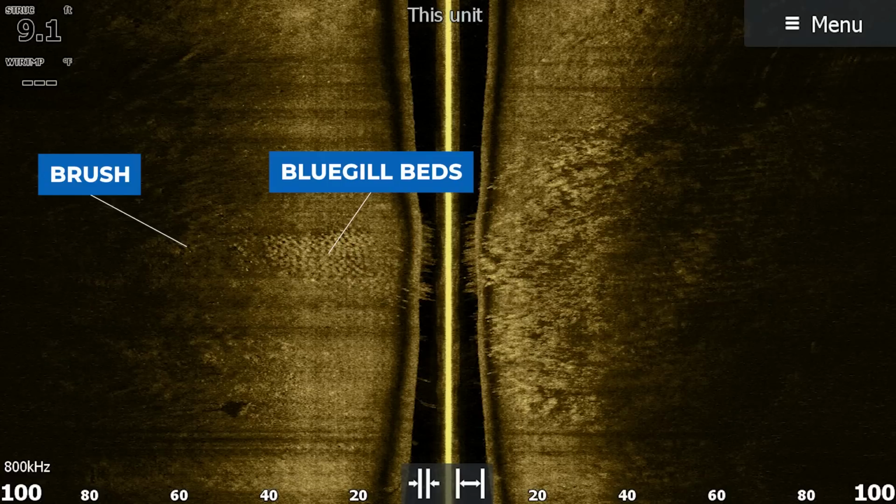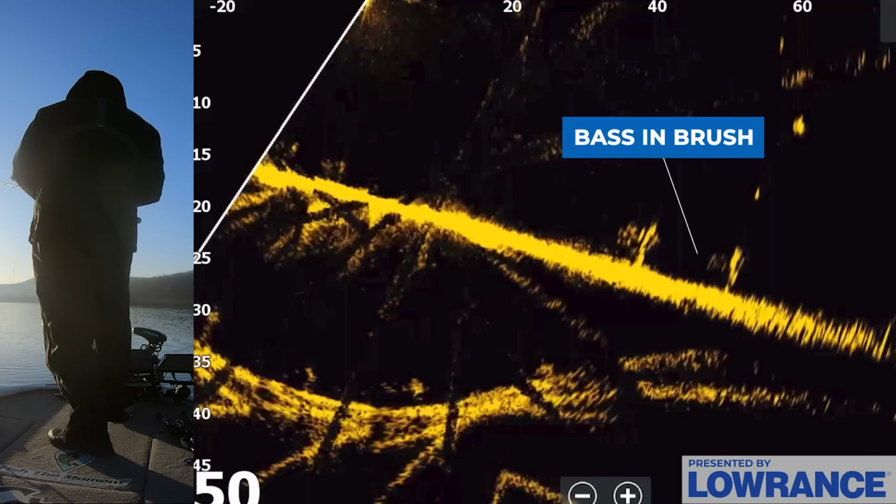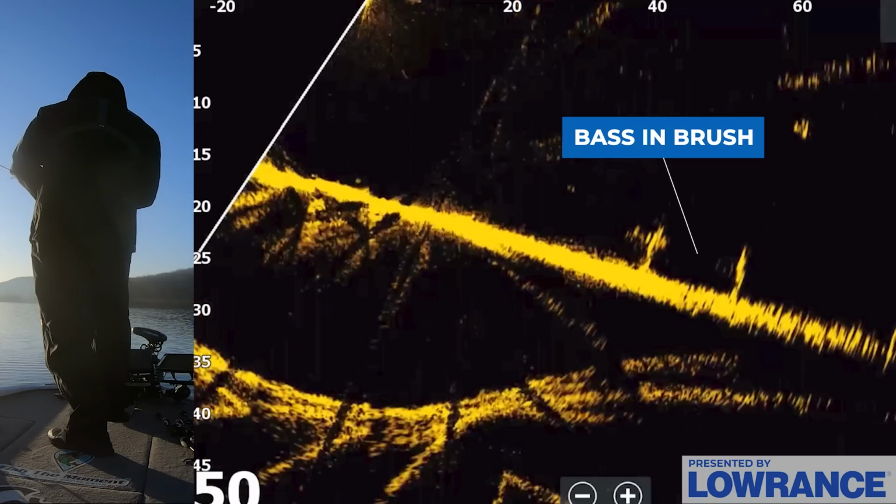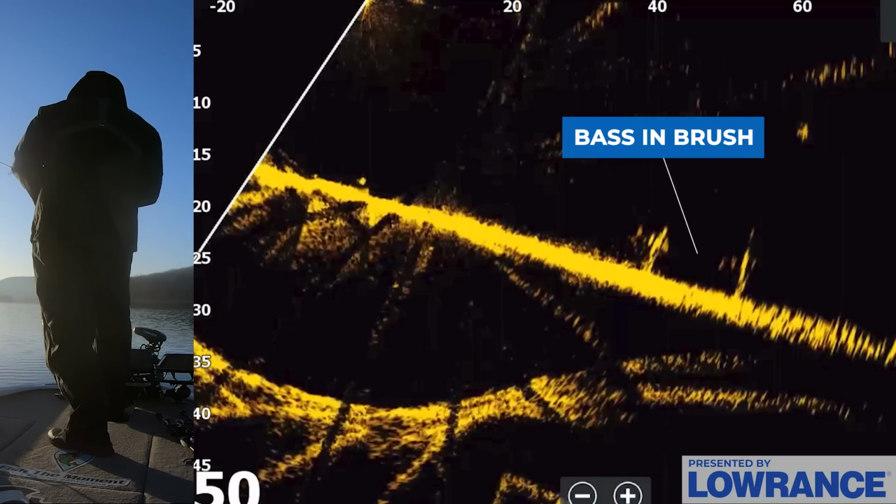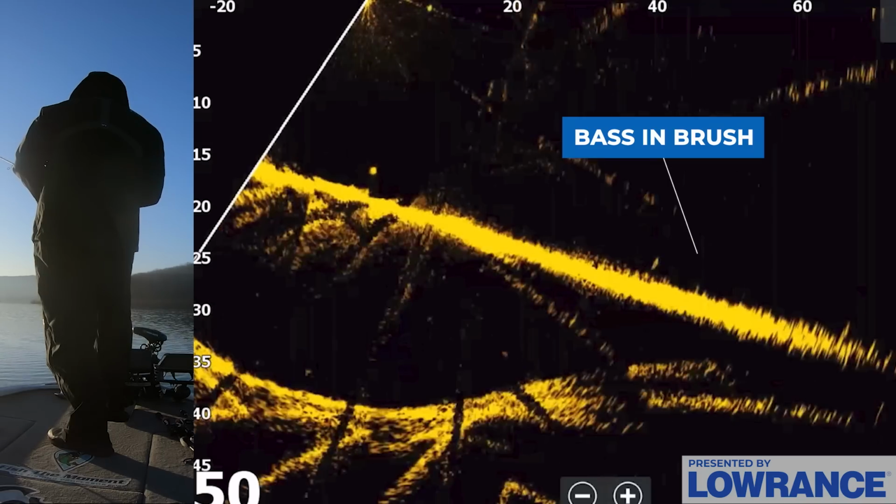And even if you can't see specifically dots or arches in the brush piles because maybe there aren't that many fish there, I would still fish these brush piles just because you have that forage so close by. Now that I've explained how to determine if a brush pile is holding quality fish, let's head out to the lake and actually fish some of the brush piles I just showed you in these images and show you how I would approach them to catch bass around these brush piles.